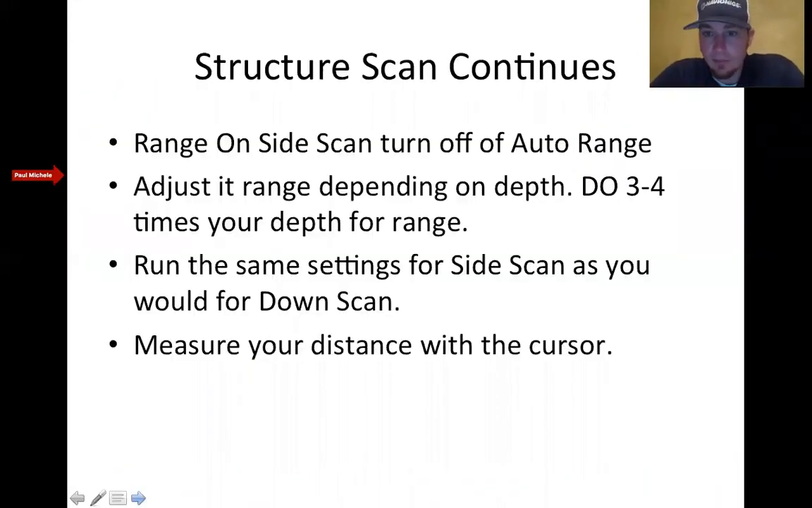Alrighty, so pretty much went over this for those that have side scan. Run a Generation 2 push button or touchscreen, and a Gen 3. You can change the layout of your palette. So my palette of choice is I'll have sonar, GPS, and then you can change the bottom box to run side scan.